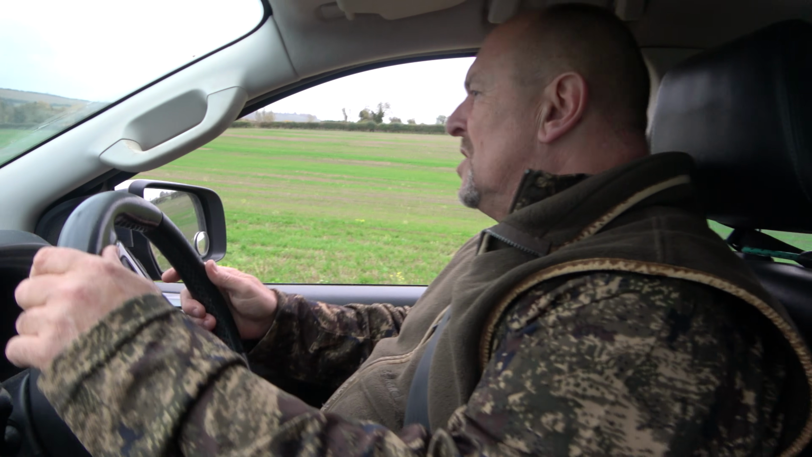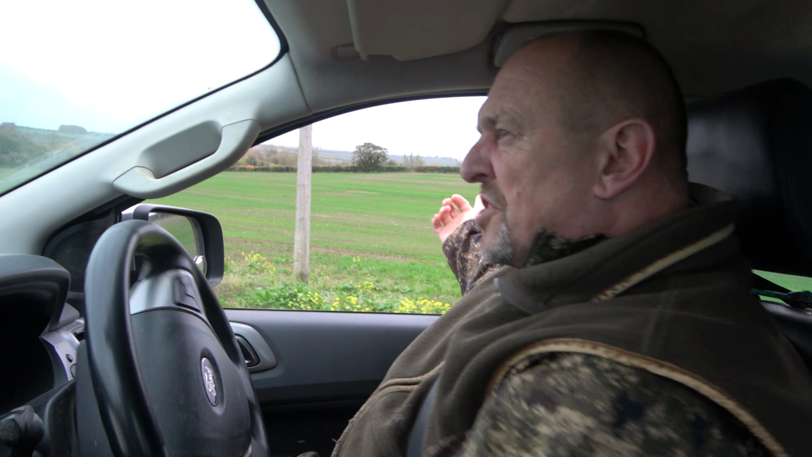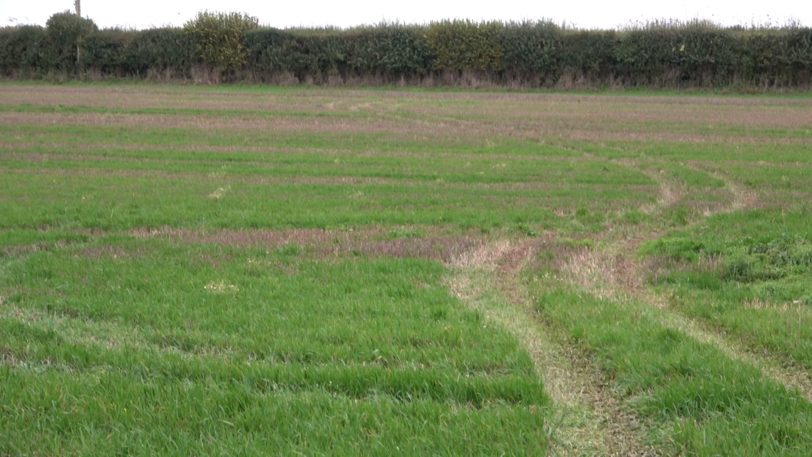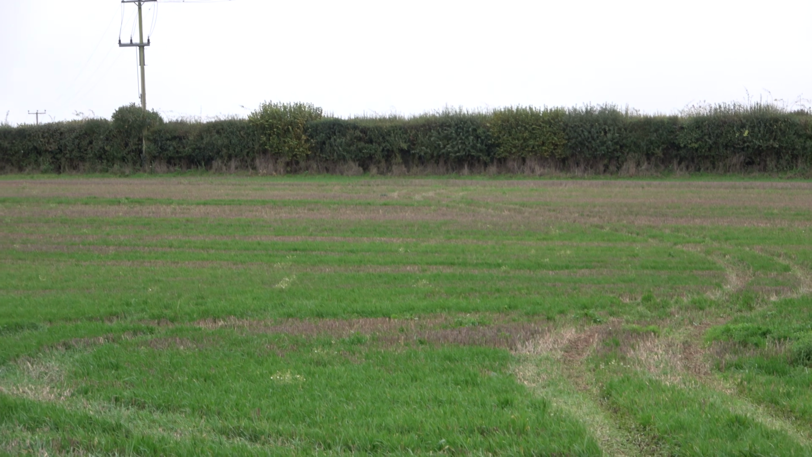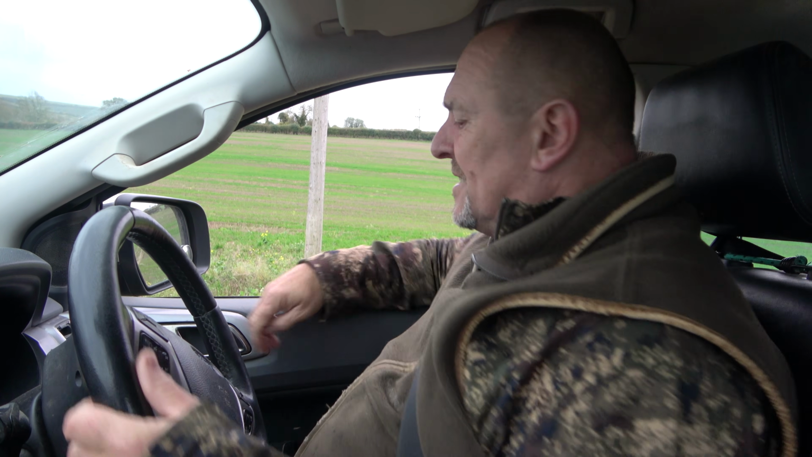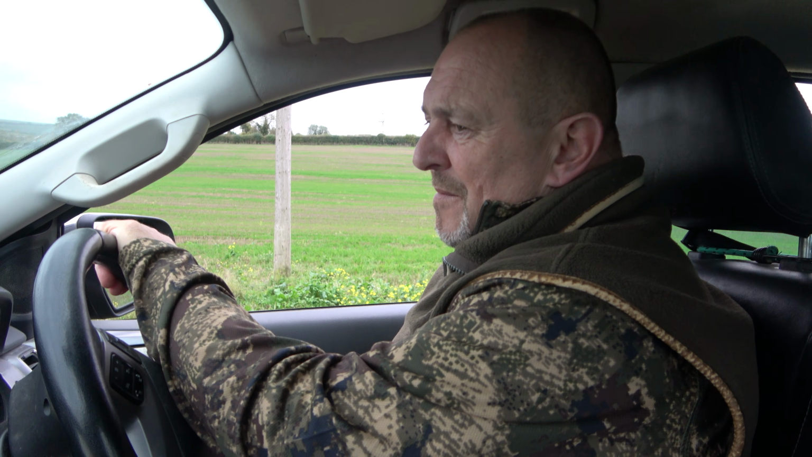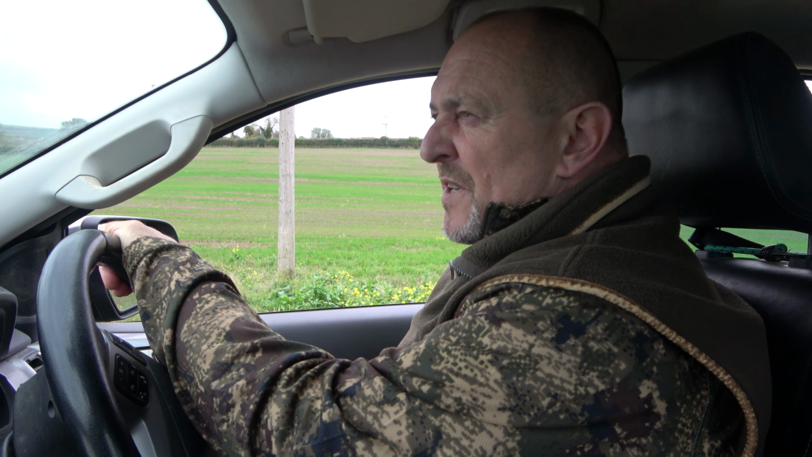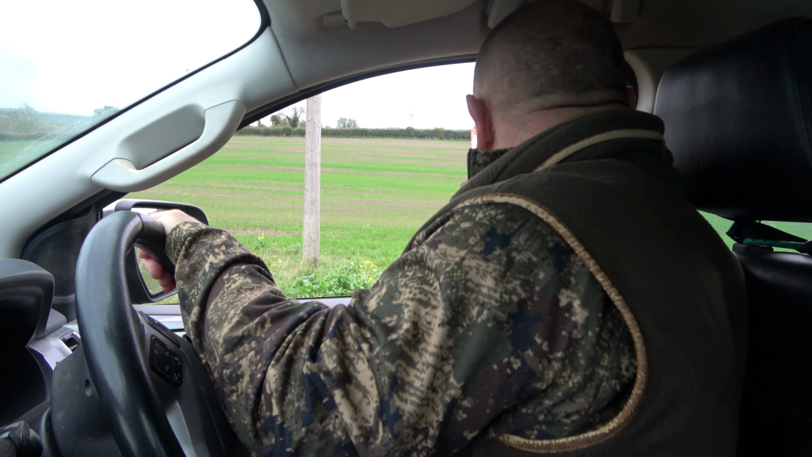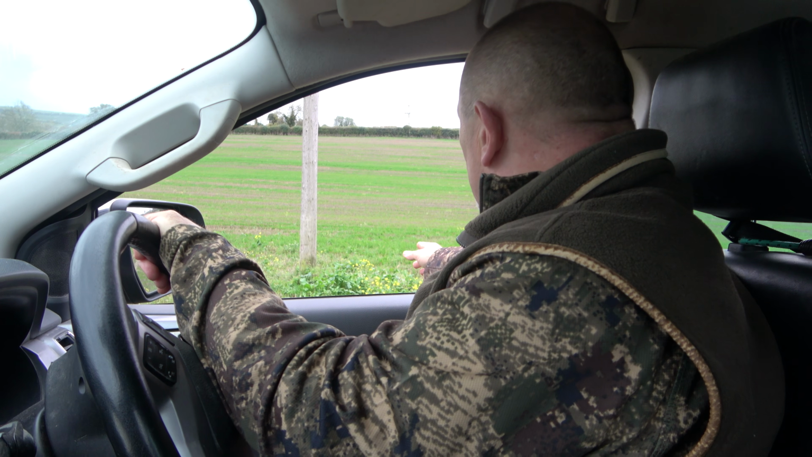Okay, right. So, as Emily just filmed there, you could see the tram lines that I'd put in with my tyres. So I've drawn down to that telegraph pole. I'm going to turn this off. My sensors feel they must be in every video. So I drew it down to that one, and I then brought the bait station up.